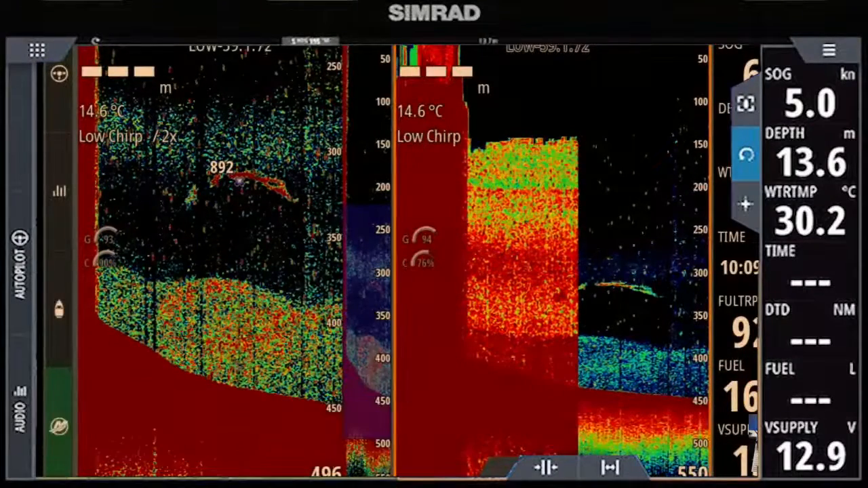Yes. Yep. To better pick up that feed layer. So do you want to talk us through what you're doing there? For sure. I've used the zoom to get a better picture of what's going on. I've got the colours increased and the gain increased on that left-hand side that's zoomed.